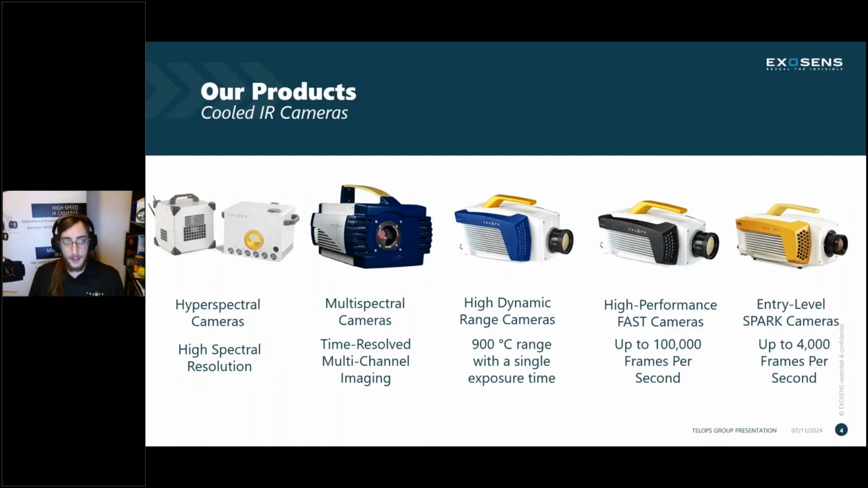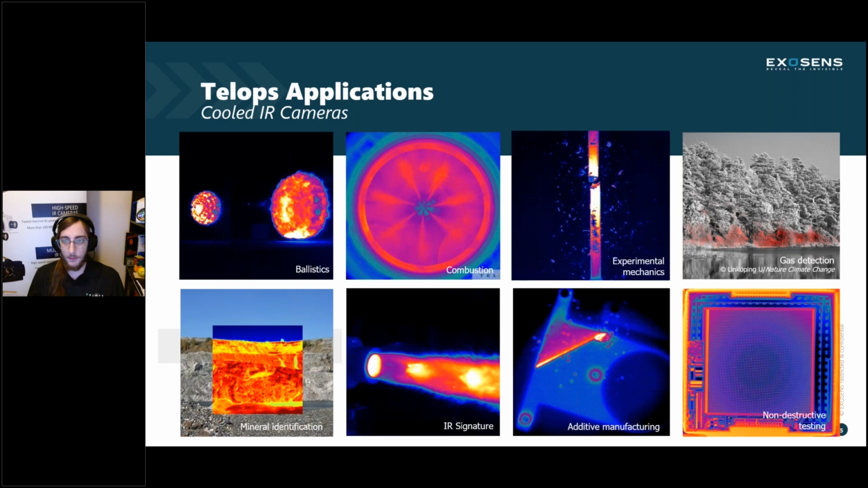So these are some of our cameras. The hyperspectral and multispectral ones there on the left give you more spectral fidelity. We won't be talking about those so much today, but the high dynamic range and high performance fast cameras are what we will be talking about. I will go into a little bit more detail on those after we talk about some of our common